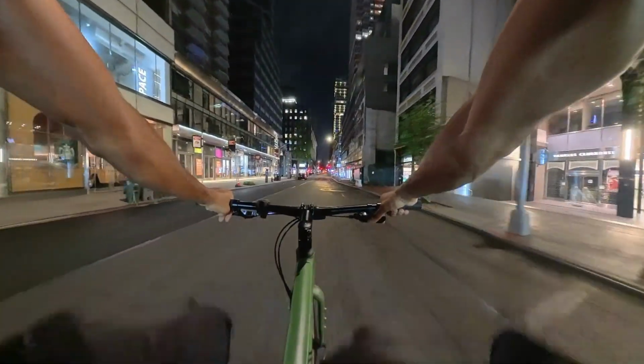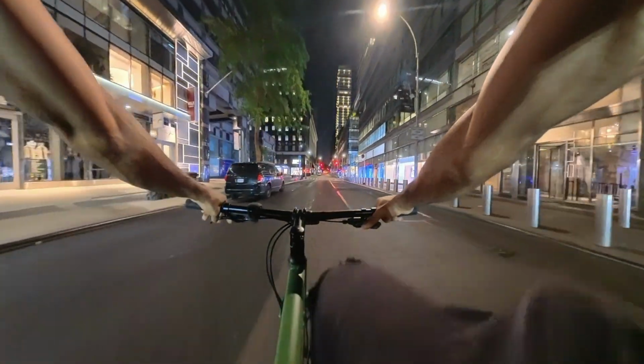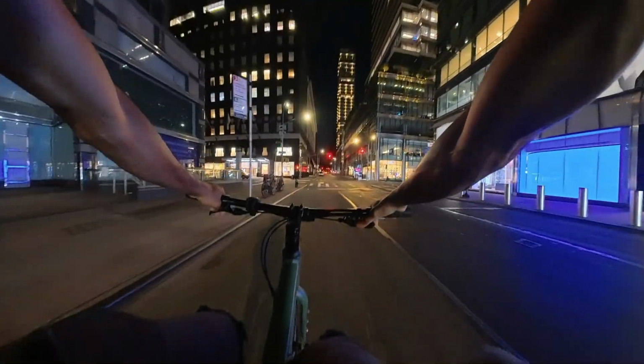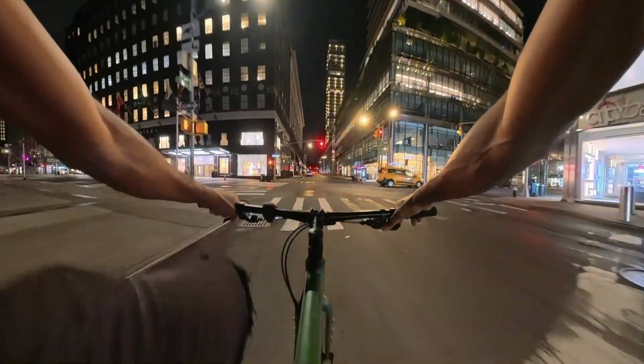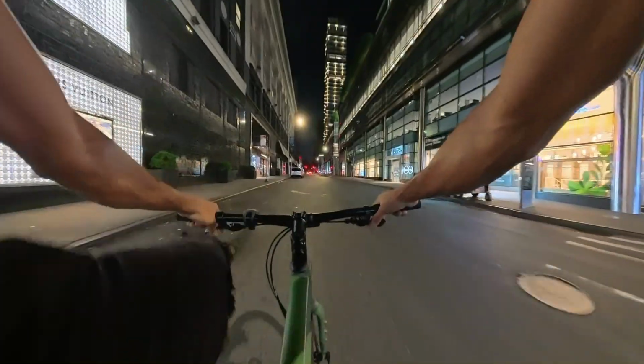Night riding is so much fun. It's a whole different vibe riding at night. So much fun, especially on a nice warm night like tonight. Got a nice breeze going. Really nice.